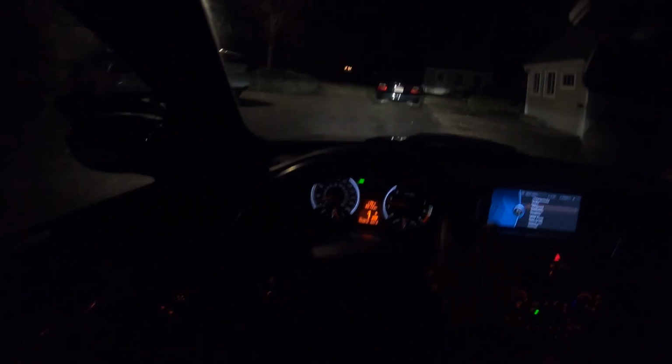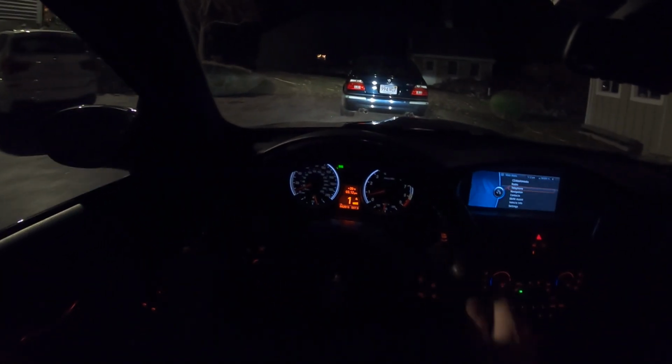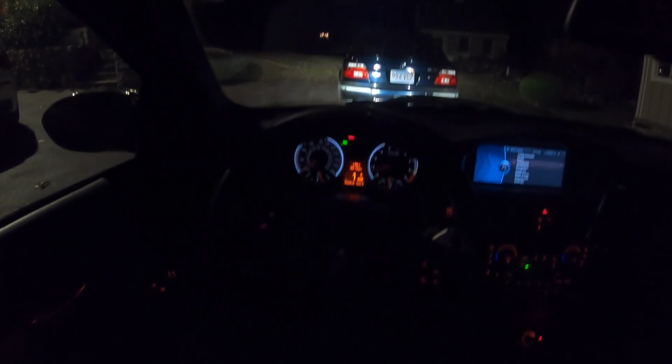As you can see, the car is alive and well after the rod bearing job, and I'm pretty happy that it's been done. It gives me a lot more confidence driving around every day in it, and especially coming up on a probably very cold winter where this thing's going to have to be started in very cold temperatures.